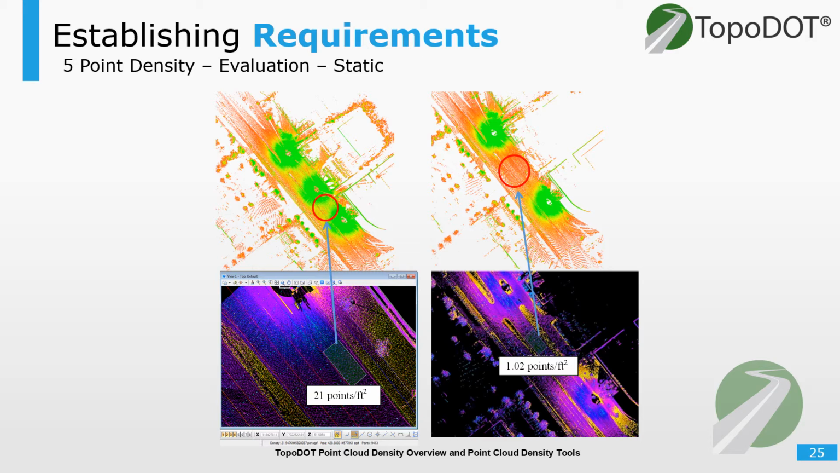So on the left-hand side, we can see the analysis showing about 21 points per square foot, and this is in between the scan positions. So the scanners are spaced properly here. We want to shoot for about 20 points per square foot. On the right, we can see 2 points per square foot, so that means the scanners are just too far apart. It's not providing enough detail in between the positions.